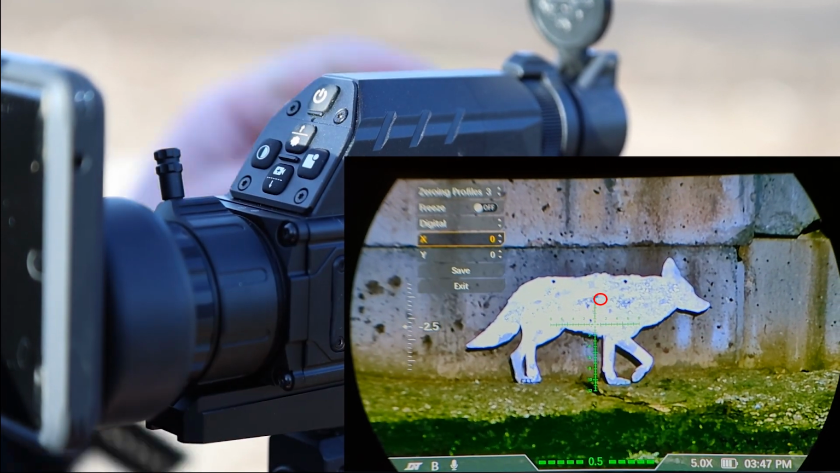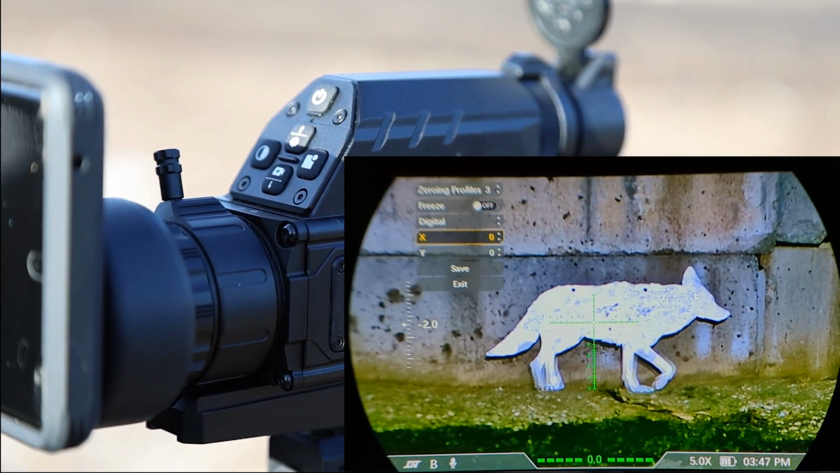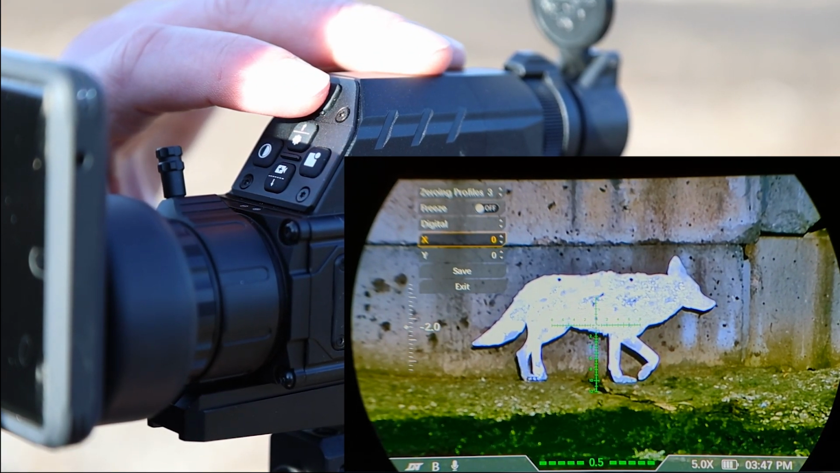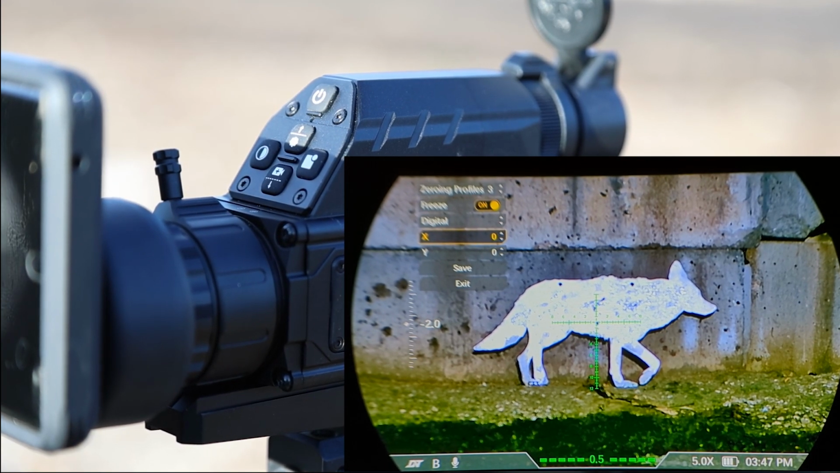So what we're going to do is hit the power button. This is a little shortcut. By hitting the power button, it'll freeze the screen. So what we're going to do is aim the crosshair right at where we aimed and press the power button. That's going to freeze the screen once we hit that. And you'll actually see the little freeze icon in the menu there change over to say freeze.